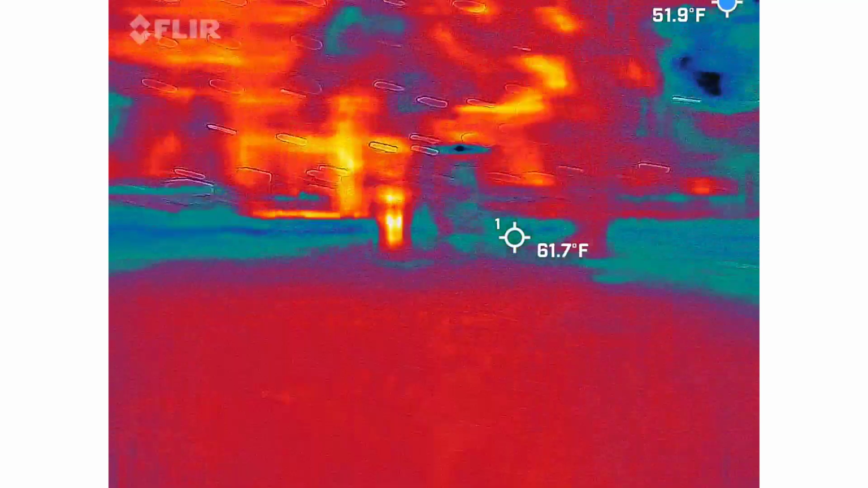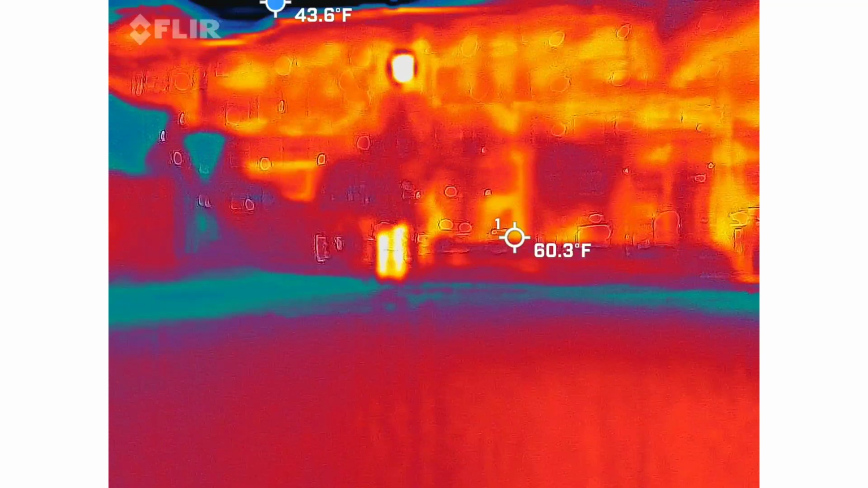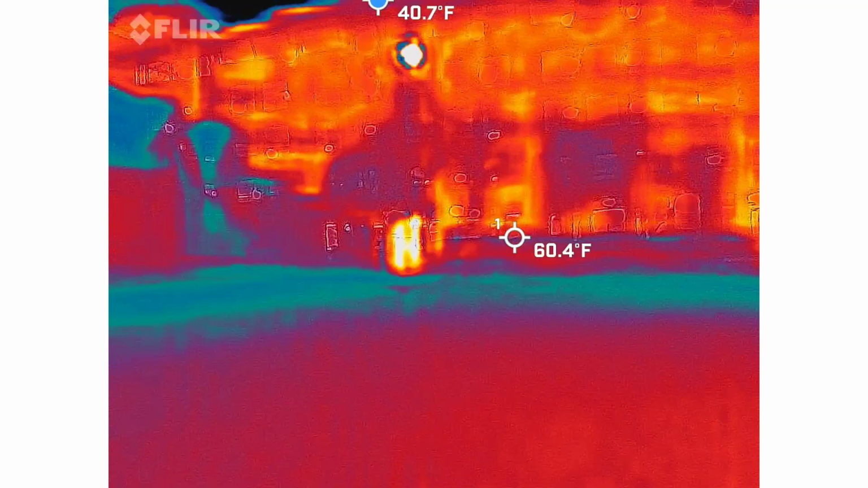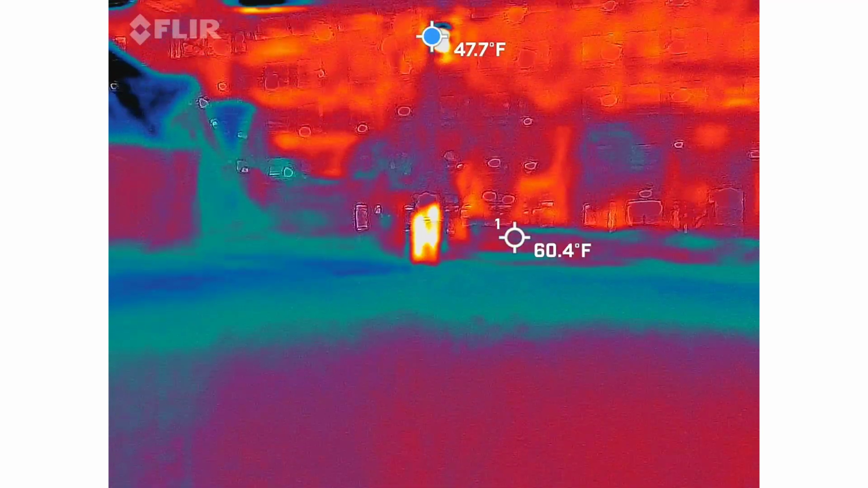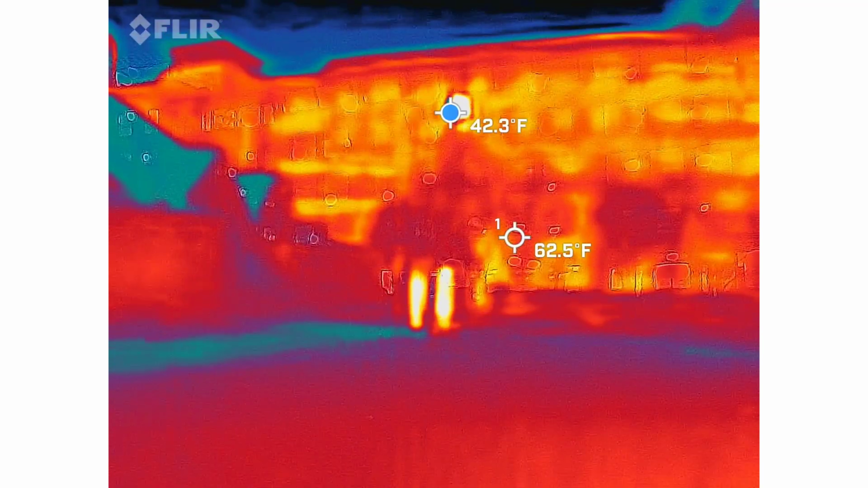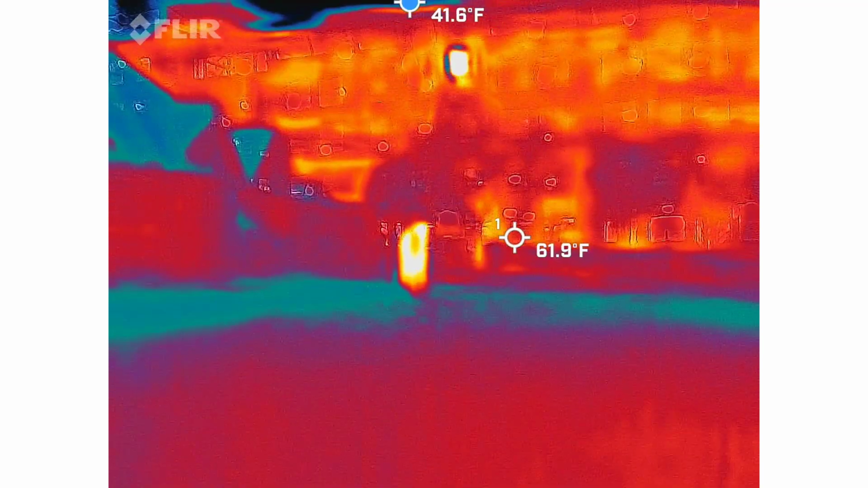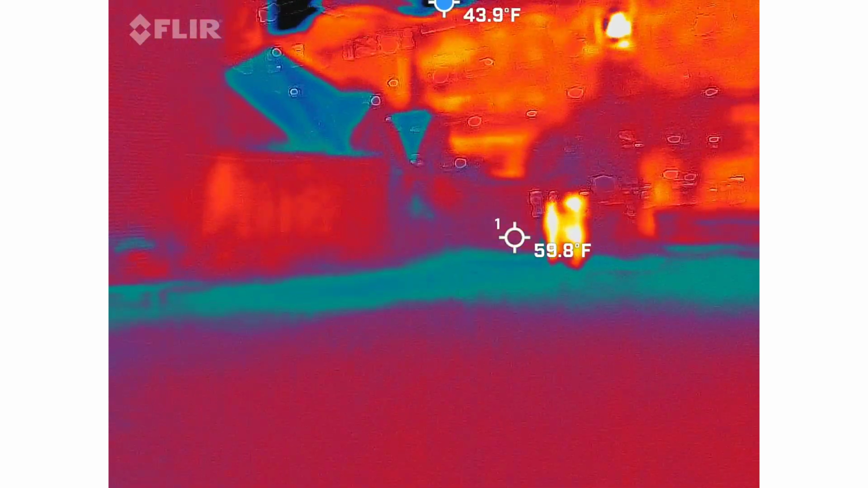The only thing I've seen that was weird was when we were in the Philadelphia alley. The thing goes to the coldest temperatures here. It usually floats around the top, so it stays there.